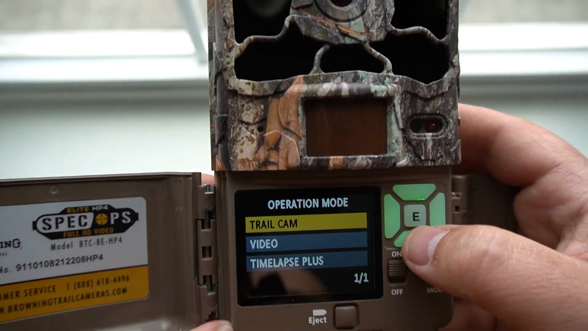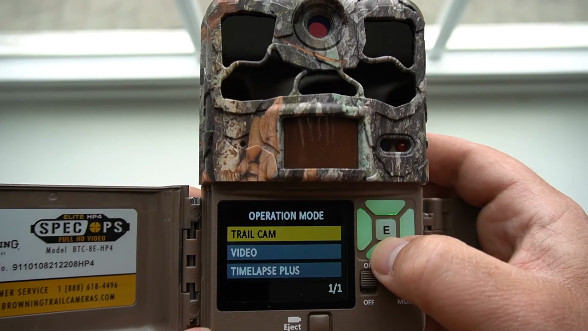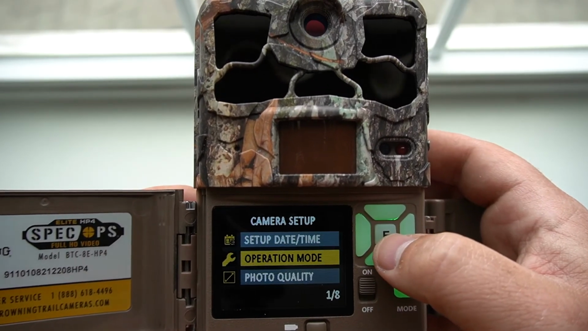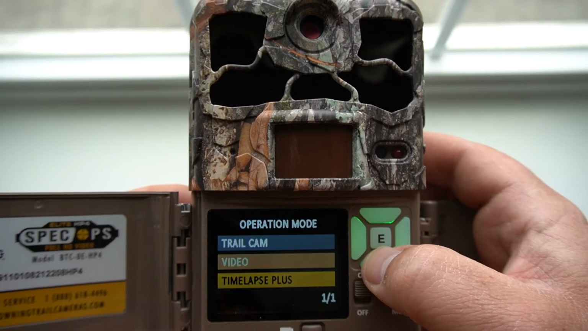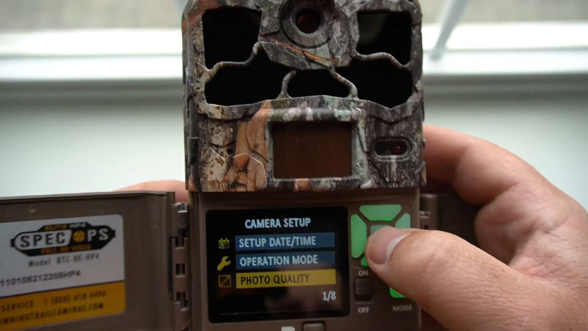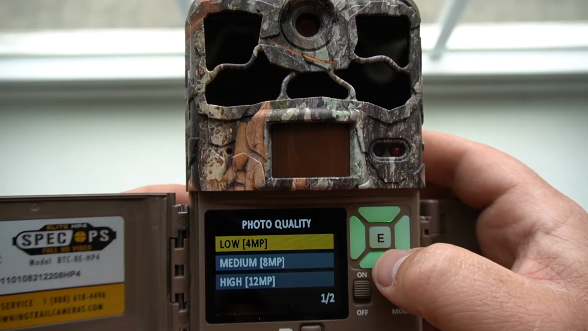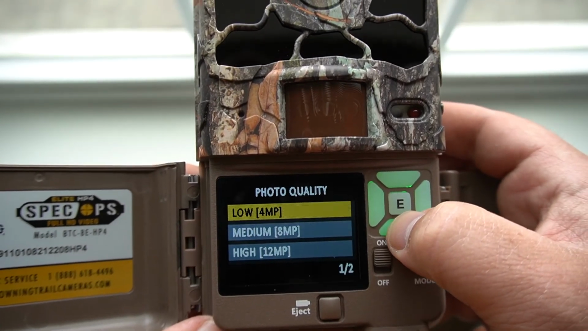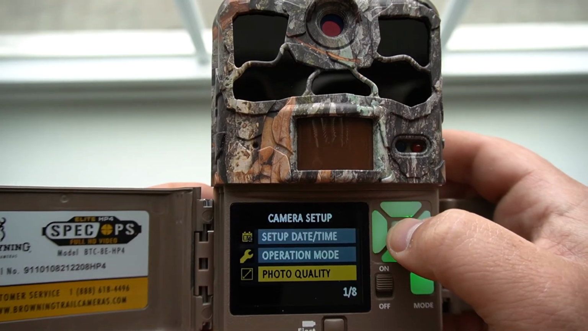Okay, operation mode. This is where you're going to go depending on what mode you want to run the camera in. Trail cam mode, if you want to do pictures, that's what you would put it in. If you want to do video, or time lapse plus. We're going to do video, okay? Photo quality, you got low is 4 megapixels, medium's 8, high is 12, ultra 22. That's where I like to run mine.